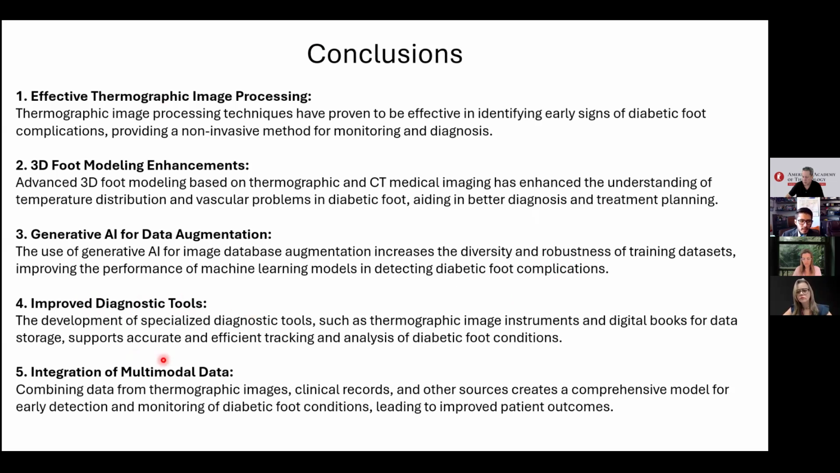And finally, the integration of multimodal data, so that we should use not only infrared spectrum images but also clinical recordings and visible spectrum images, such as from normal cameras, to create a more comprehensive model and early detection monitoring for diabetic foot conditions.